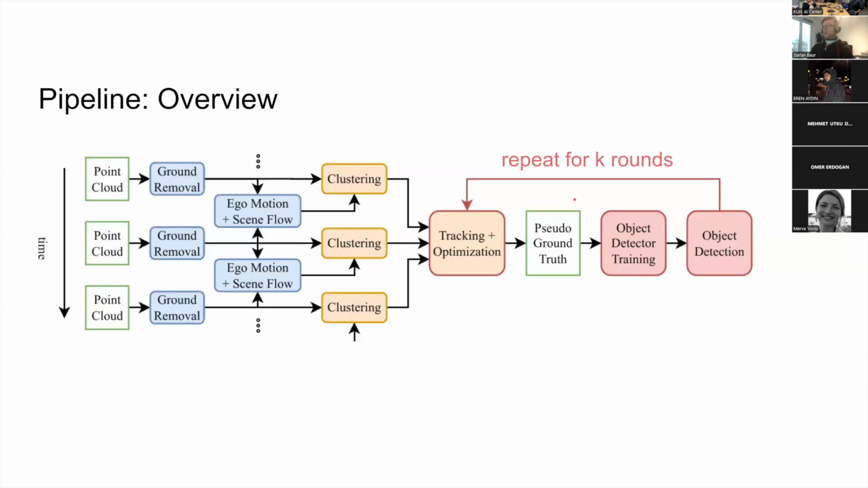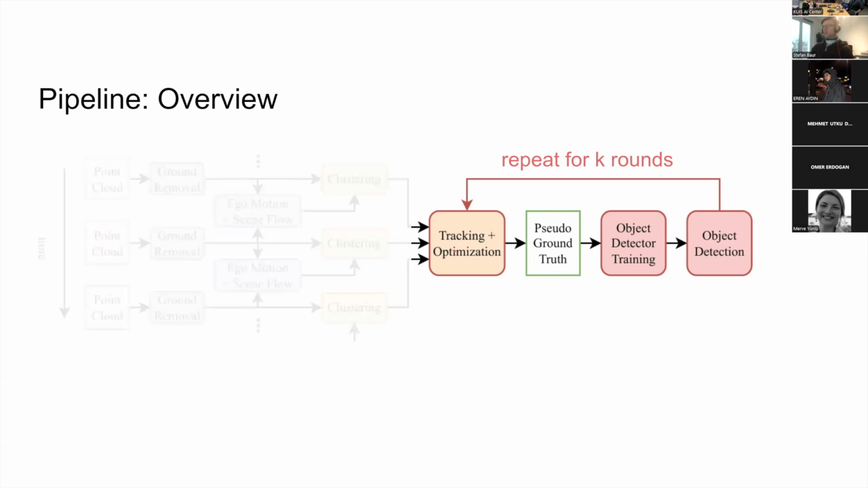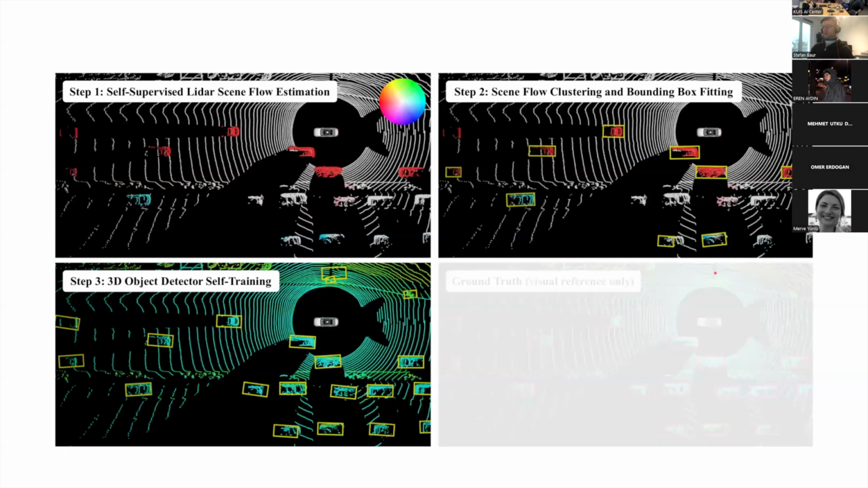So this is what we've talked about now, just the pre-processing. How do we arrive at the initial pseudo ground truth? And what we can now do is train an object detector on that. Since we use a single shot object detector, it only consumes a single point cloud and does not have any concept of motion. This way it will generalize to all of the relevant objects in the scene, despite only being trained on the moving objects.